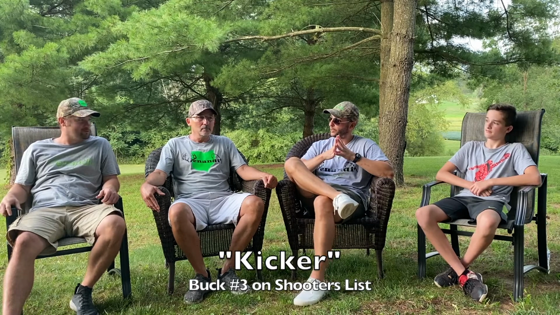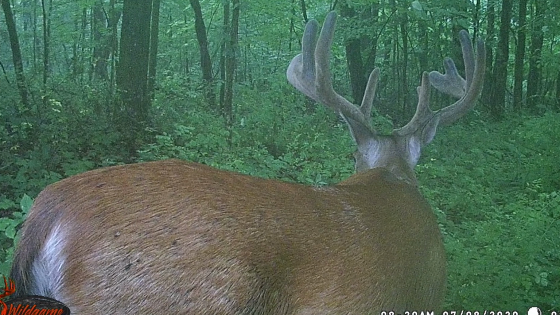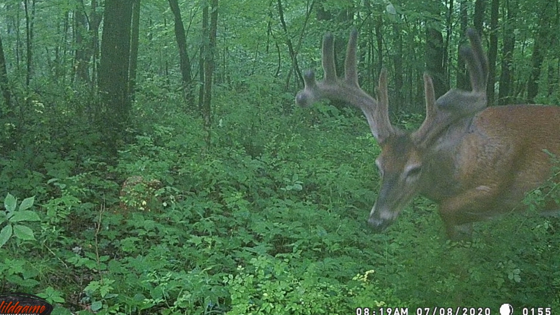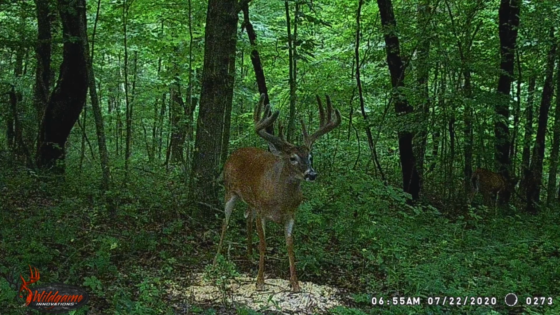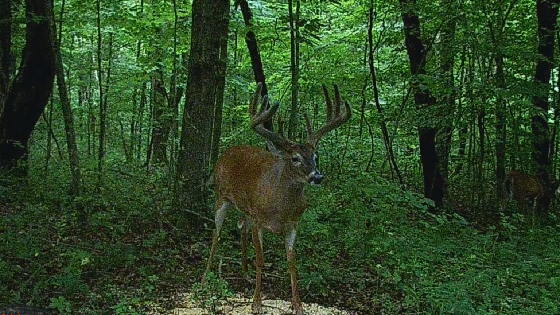Kicker. So Kicker, he's got about a 2-inch little kicker on his right brow tine sticking off there, so that's why we called him Kicker. 9 point, he's got the left side of his beam, I think it is, where it's kind of clumped there, at least in velvet right now. There might be a small point after he gets out of velvet. We haven't got a picture of that yet though, but another good looking buck. Tall, not quite as wide as Big Ten, but close.